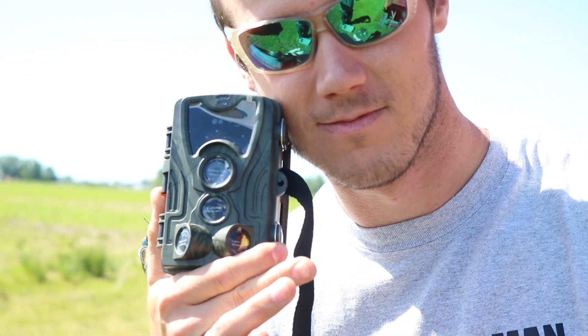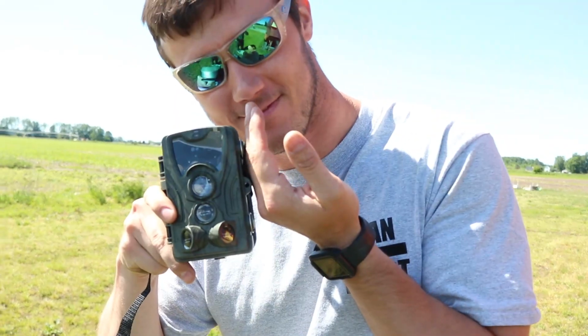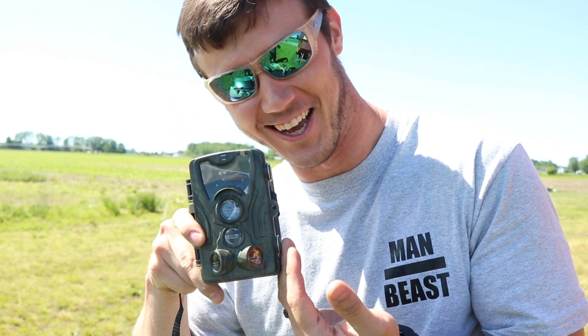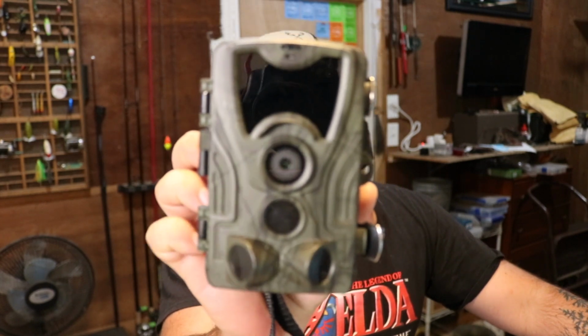Now we have the FHDCAM. Again, this kind of looks like the Campark 120. And I believe they call it 120 for the 120 degree view, which is baloney. This camera and the Campark 120 do not have a 120 degree view. That is baloney.